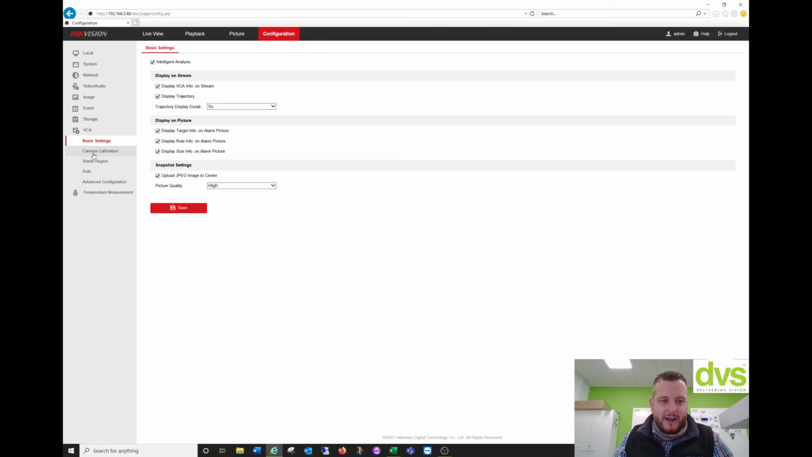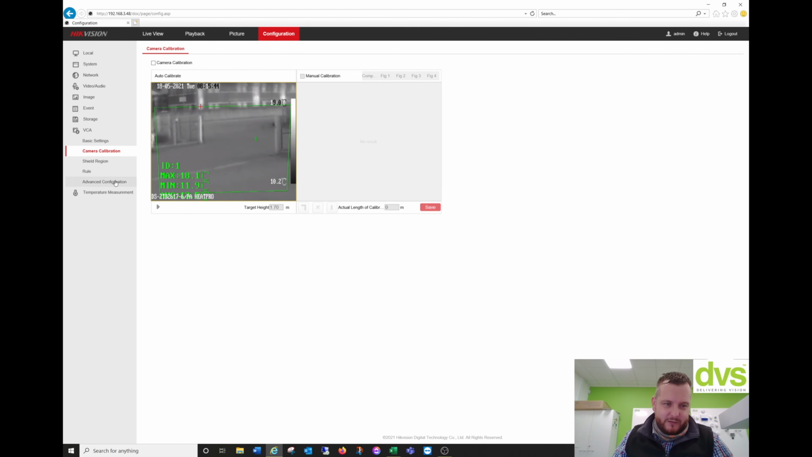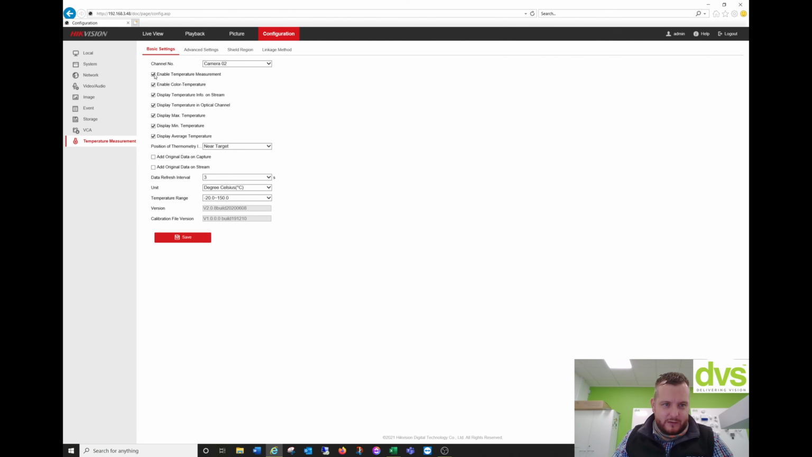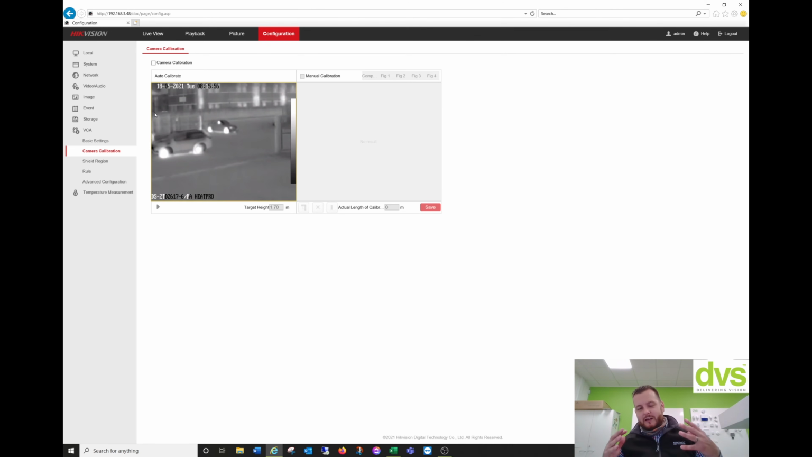Step 2, camera calibration. Now this is quite important. Let me just go and turn that temperature measurement off so it neatens up this scene. But you can see there what that temperature measurement does, and you can have different scenes. So I think we're done on that. Enable temperature measurement off. Go back to the VCA, camera calibration. Now camera calibration is really important. When you first use a camera, especially for the VCA perimeter protection, we need to do the calibration. Now the calibration technique, I've done it in a previous video.